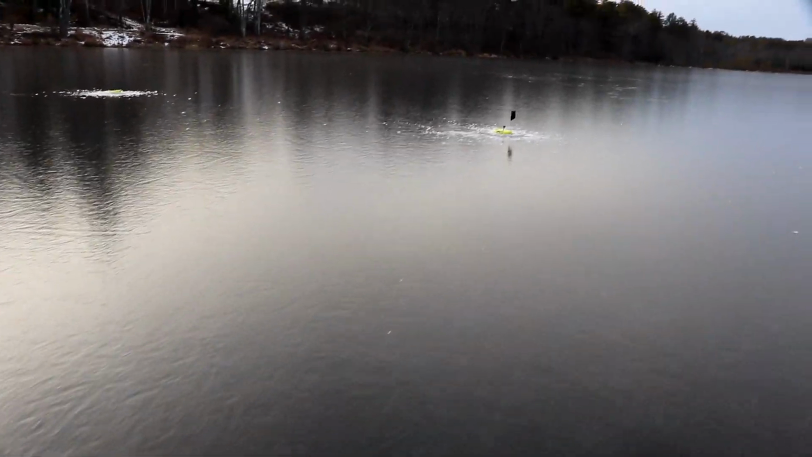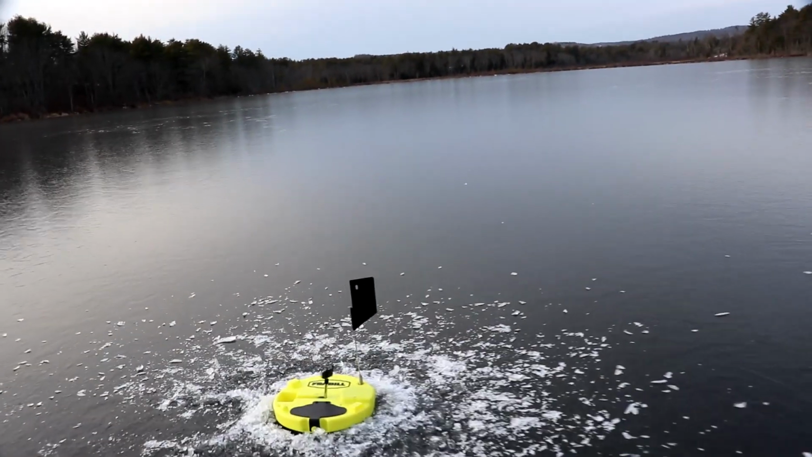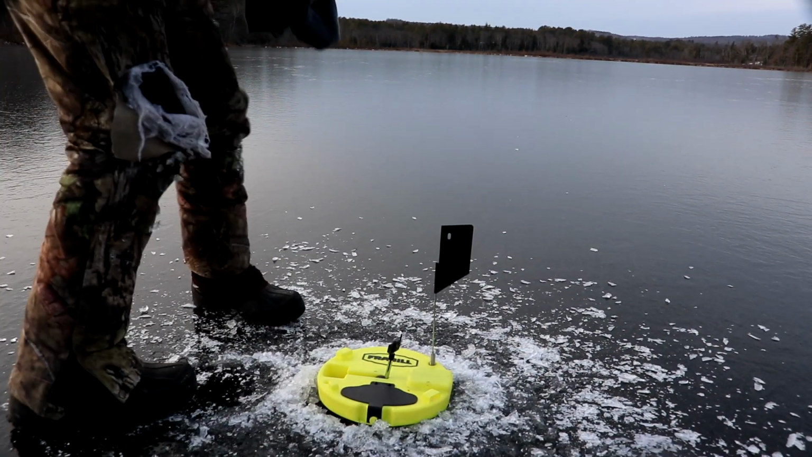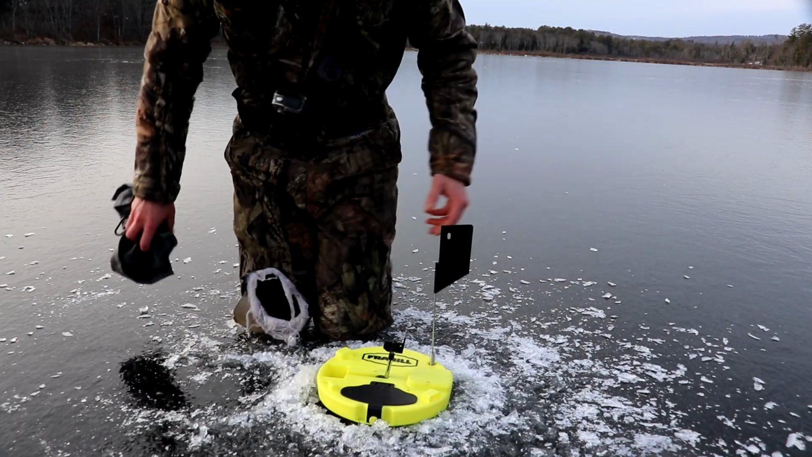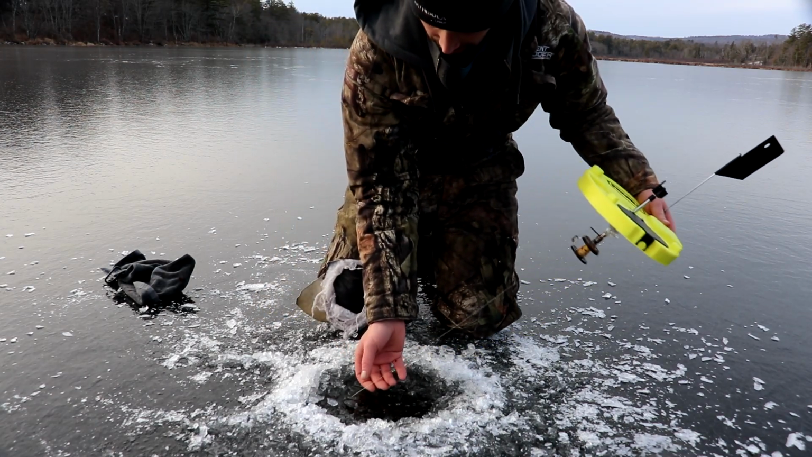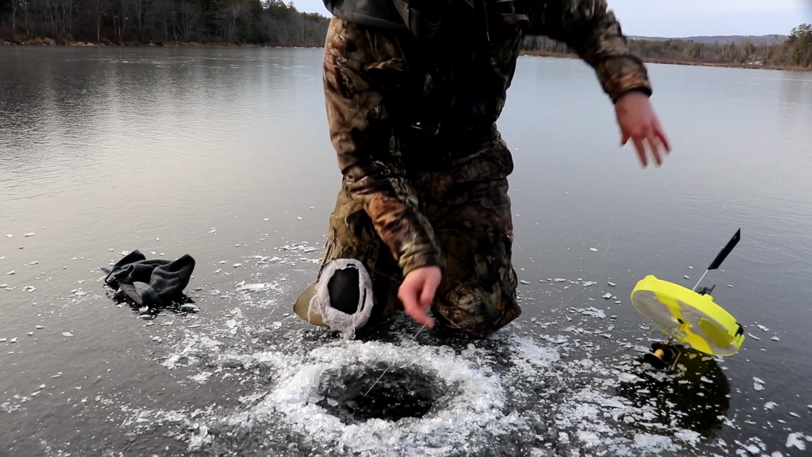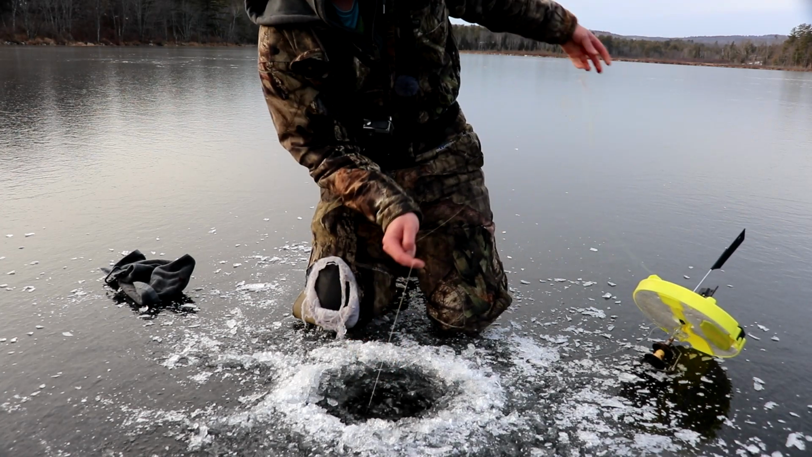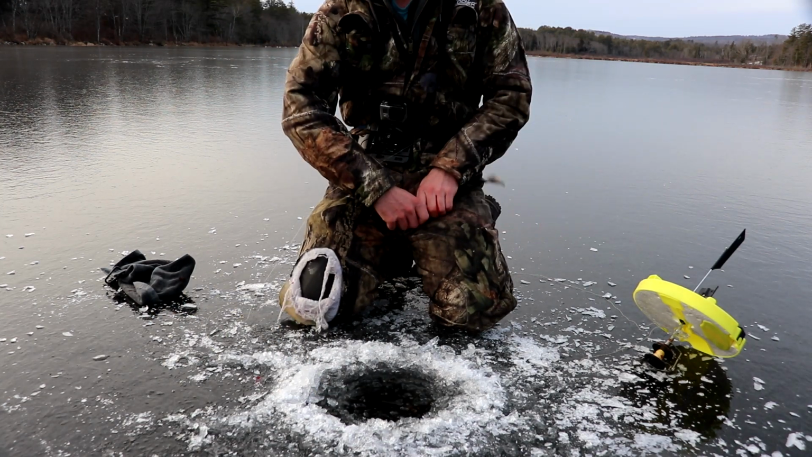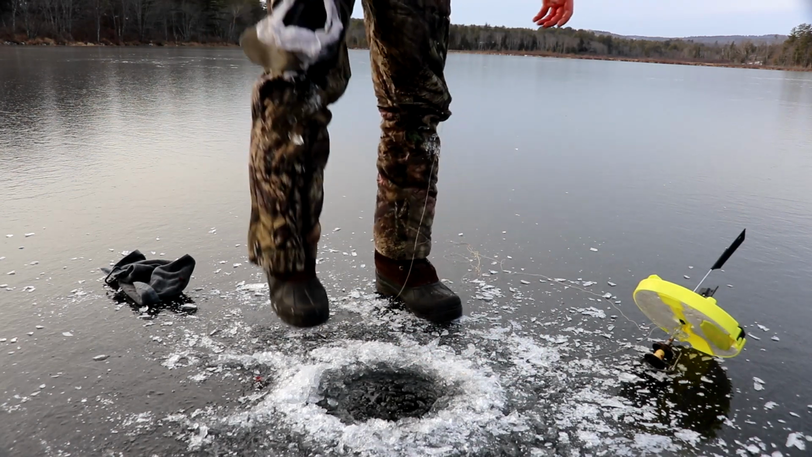Alright, just set up that other flag and just got another one right here. Oh yeah, there's a fish on it. I can see my line going way out to the side there. Got him. Oh, another one. All right, that one was tiny, like a foot long. I just had another one pop over there.